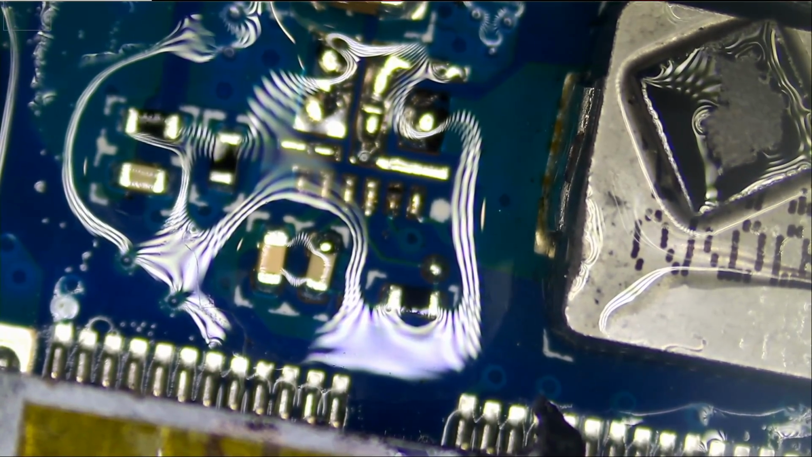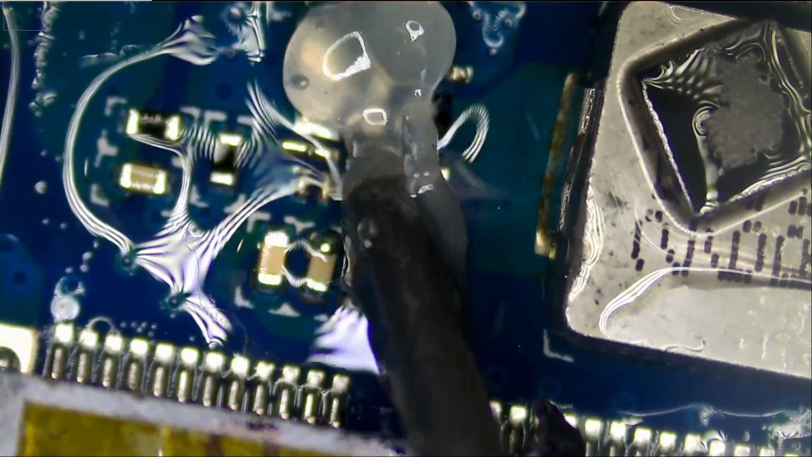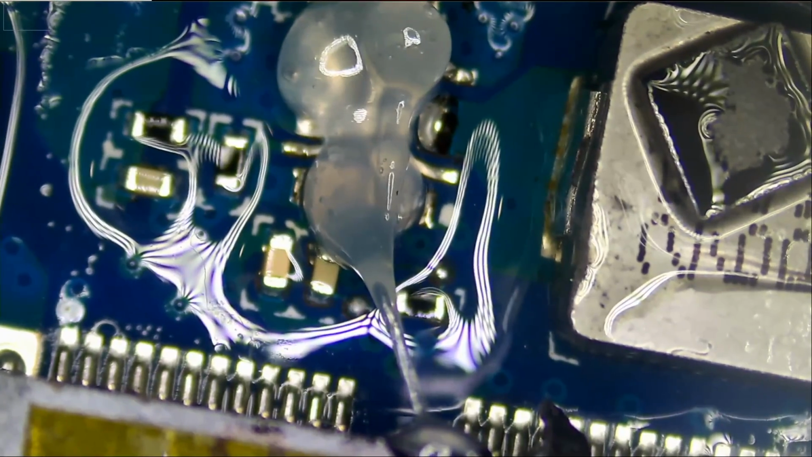Okay, so I'm going to apply more flux and solder that chip.